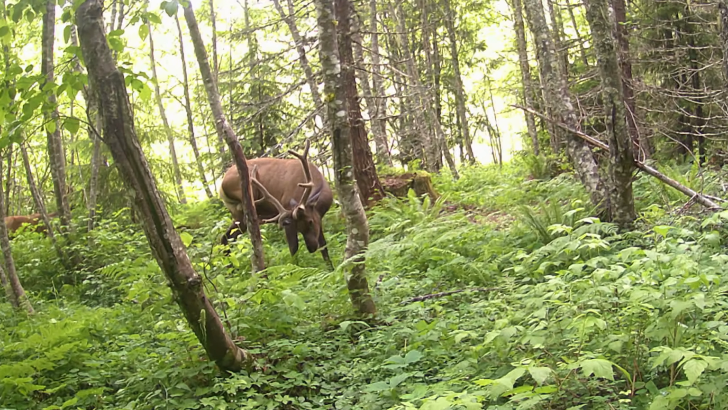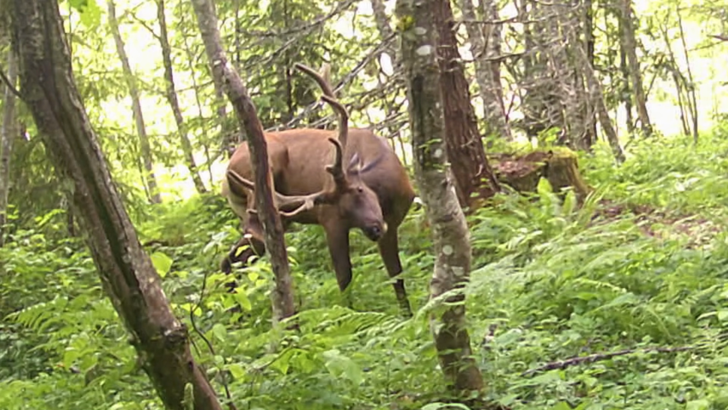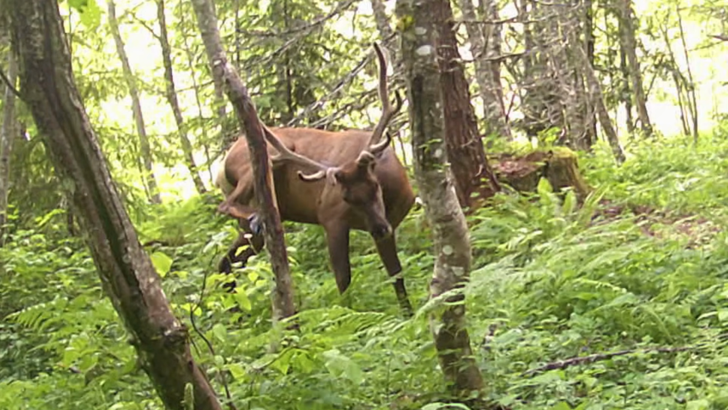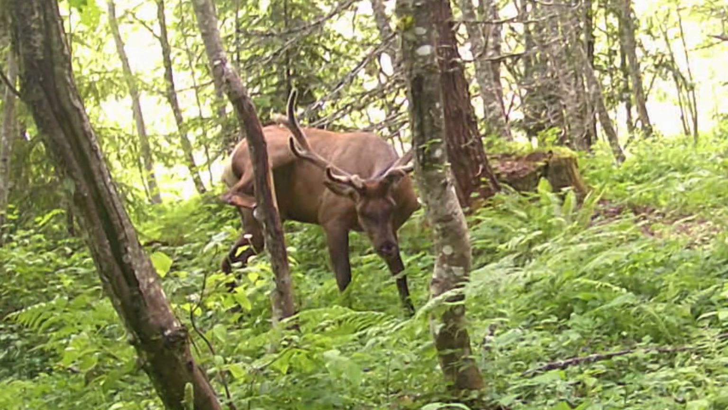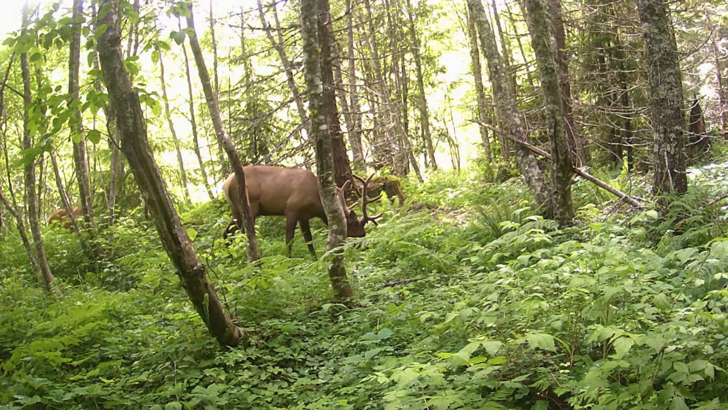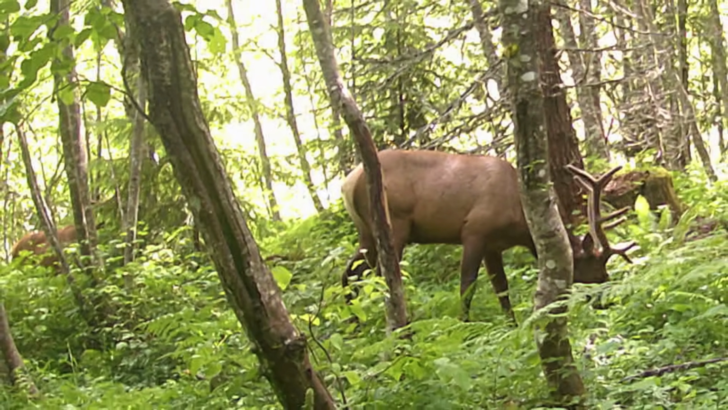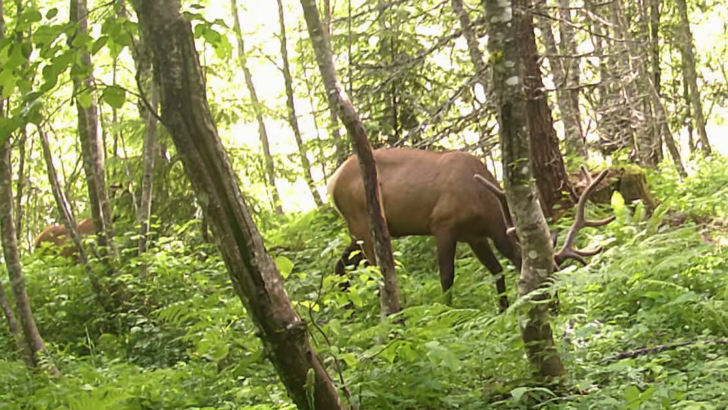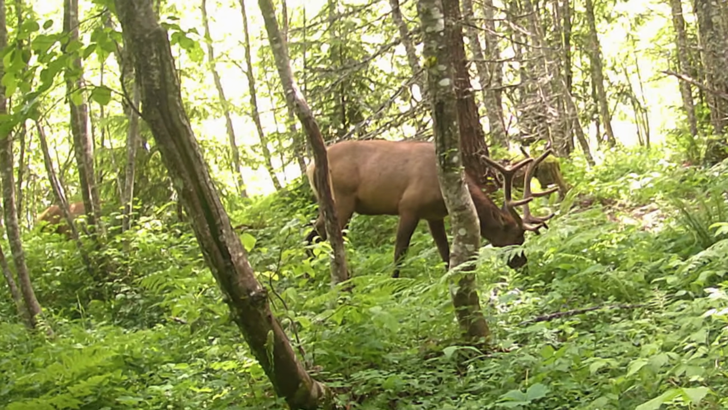The reason for that is people say you want to angle it diagonally across the trail, because animals move through the detection zone longer, giving better images. Well, that's true, and the cameras actually do work a little bit better if it's at right angles, because that's just the way they're programmed.